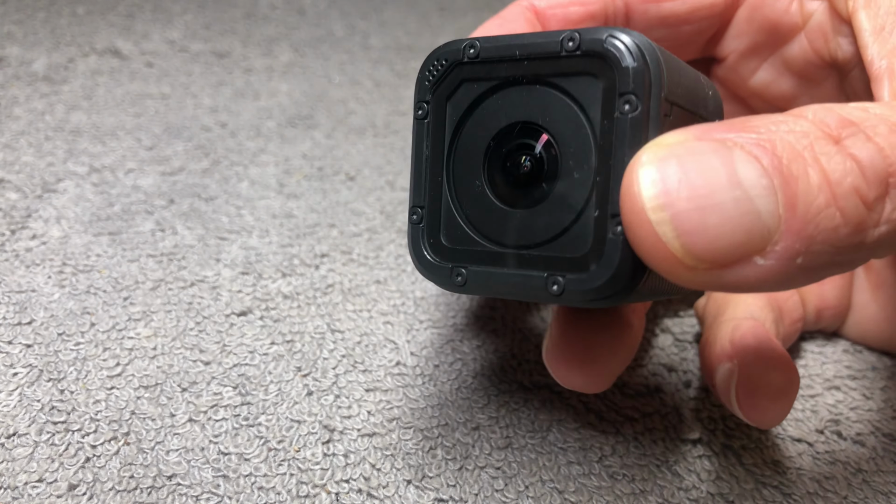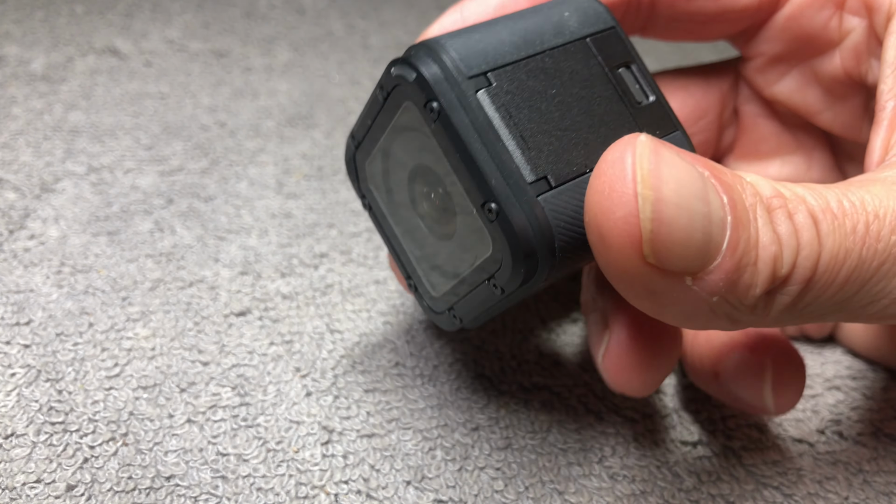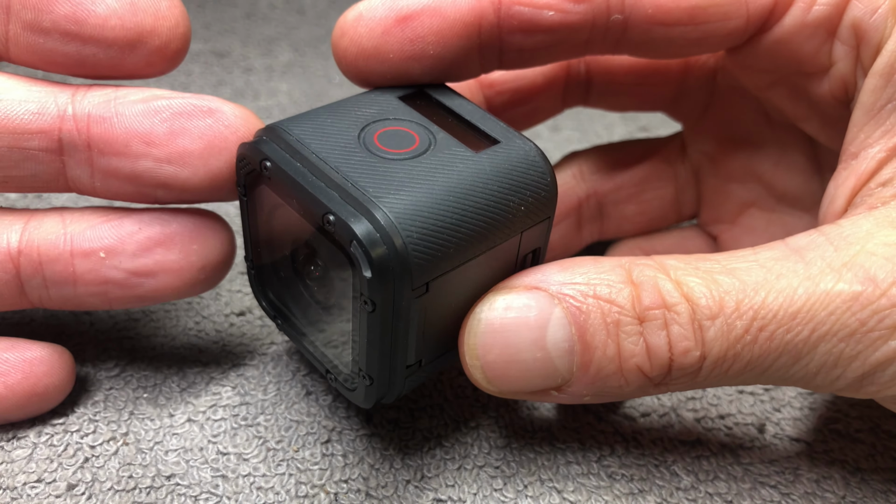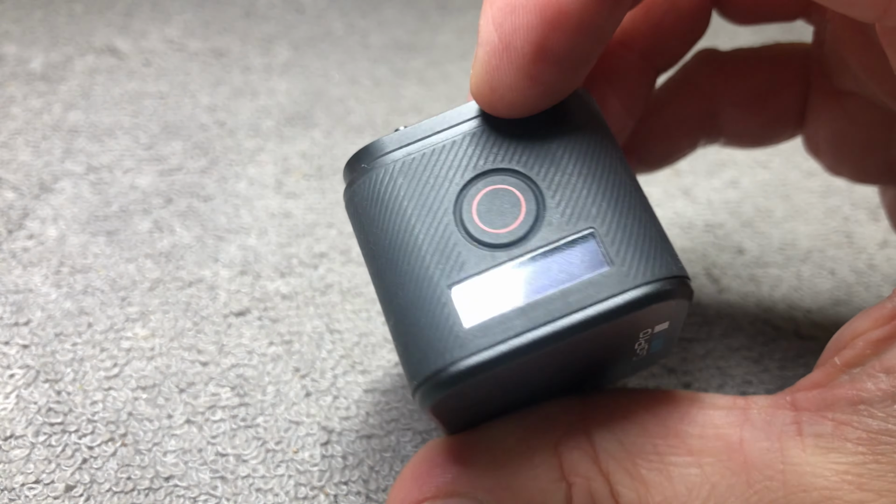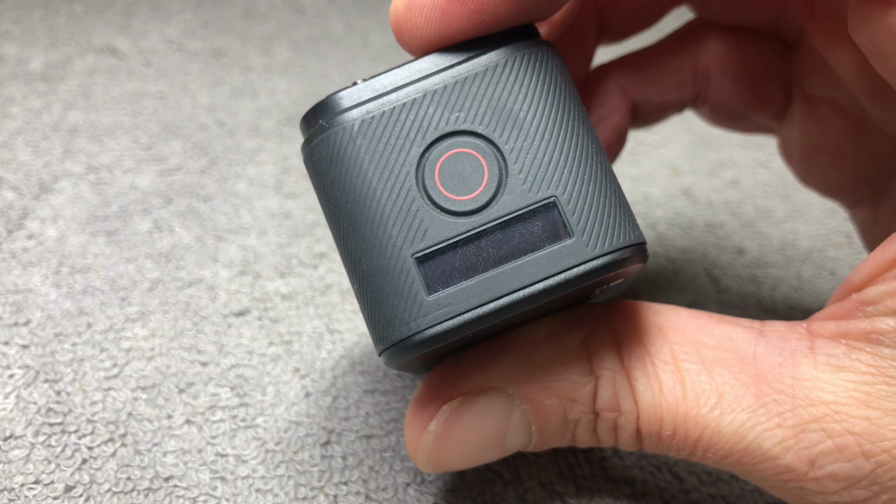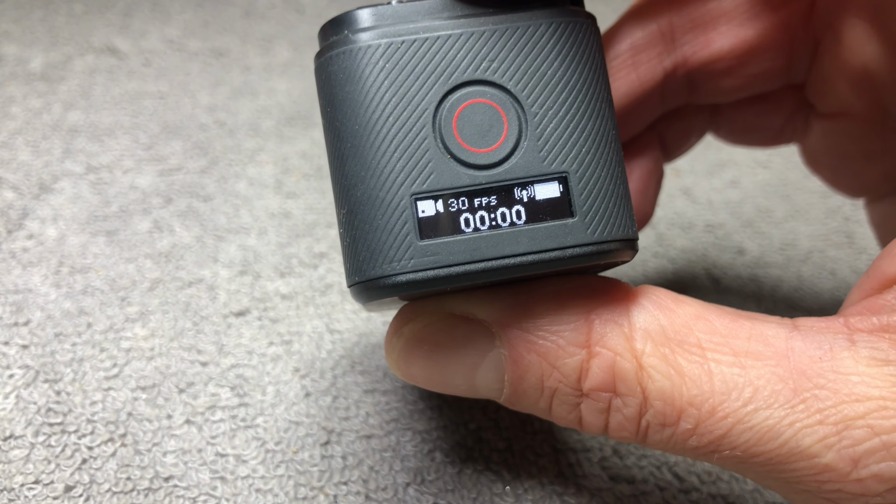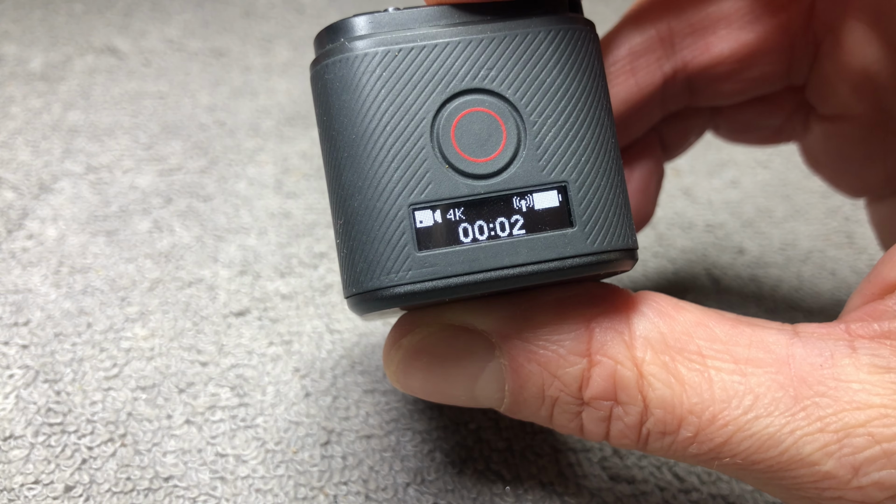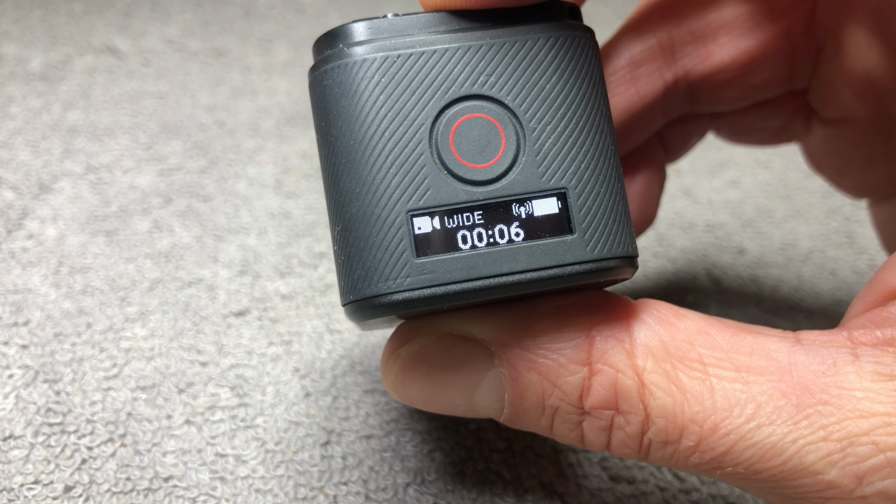Hey guys, I have here my GoPro action cam. This is the GoPro Session that I've been using for a couple of years now, actually. And I noticed something a little bit concerning a couple of months ago. When I start it up, after a while it actually gets pretty warm, and after a while it actually gets really hot. So I want to show you this in this video, see what happens.